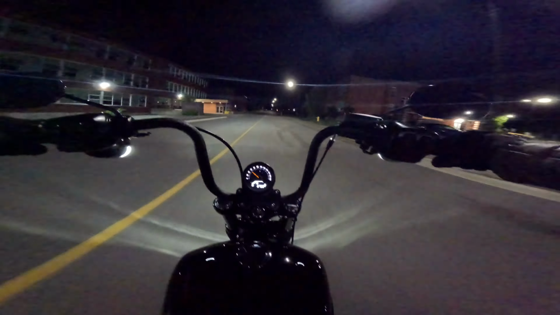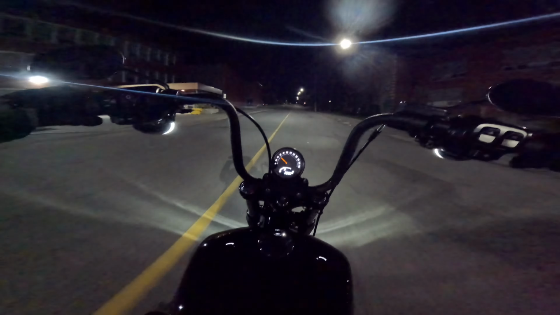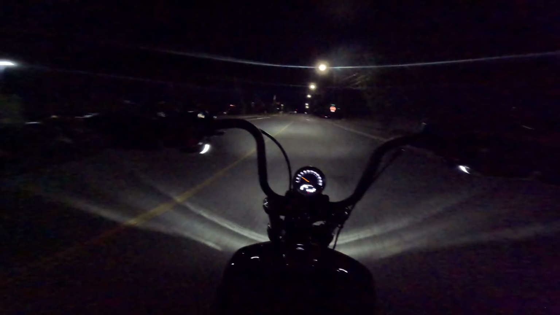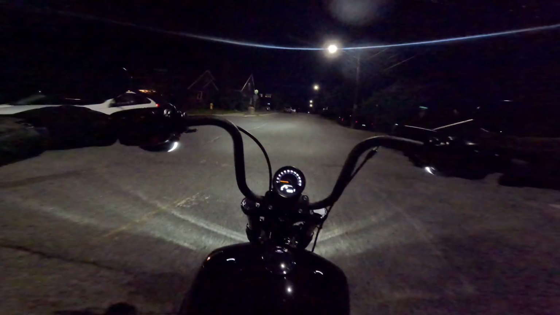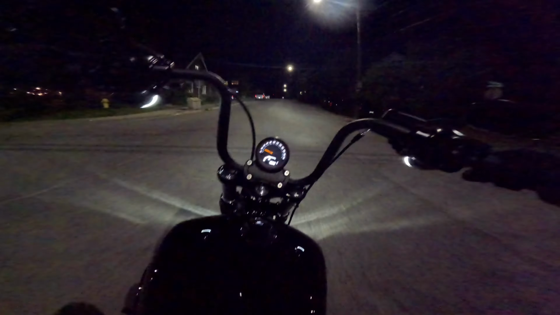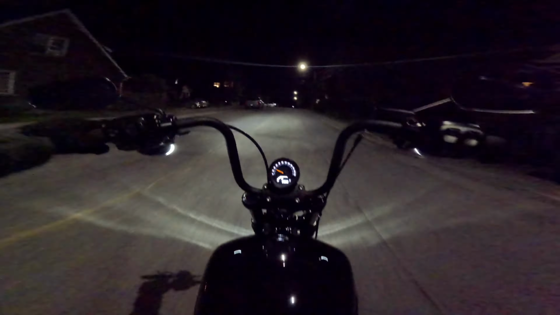At least it's turning out to be a really nice night for a ride, because I almost didn't come for the ride. I went to walk out of the house and it was sprinkling at my place, so I was like, oh man, I don't know, but mentally I could just really use the ride to clear my head. So I was like, you know what, if I get a little wet, I get a little wet. I need it.